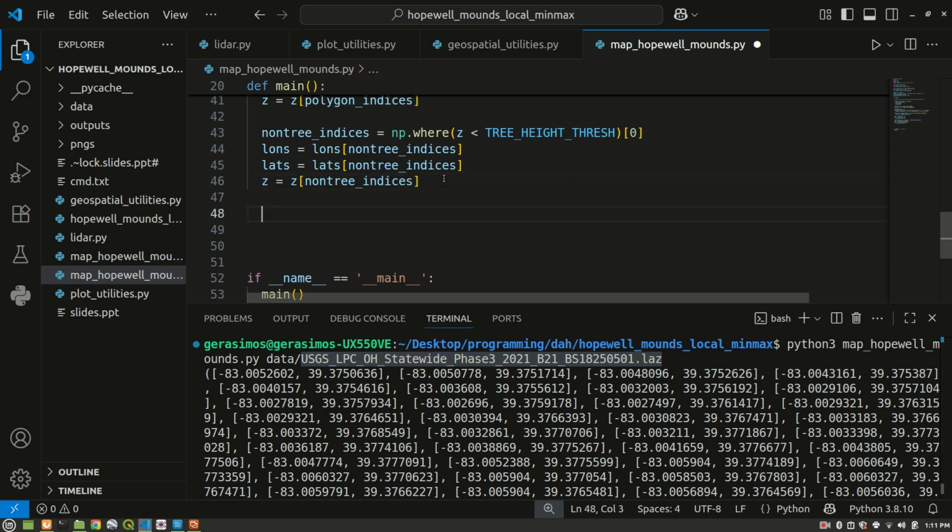The next thing that we're going to do here is let's just visualize the mounds. So we can say here, let's just see what the data looks like right now. We can say outname PNG is equal to, I don't know, outputs, Hopewell Mounds video.png. And we can go ahead and visualize those mounds.